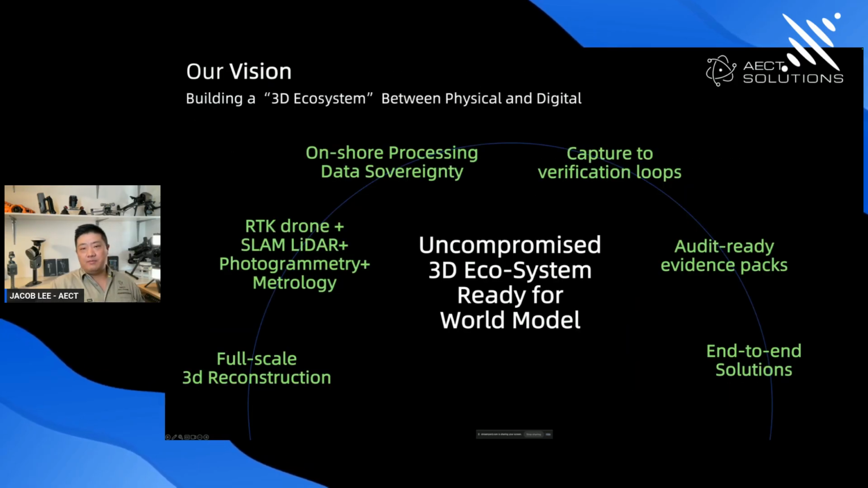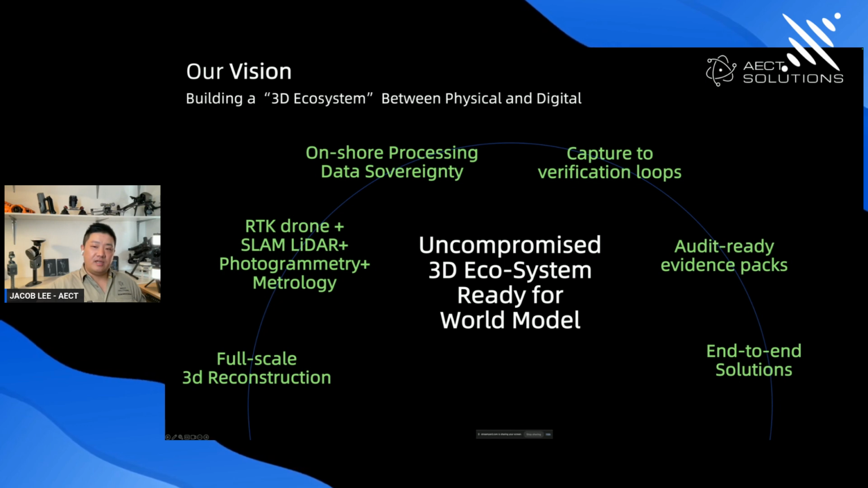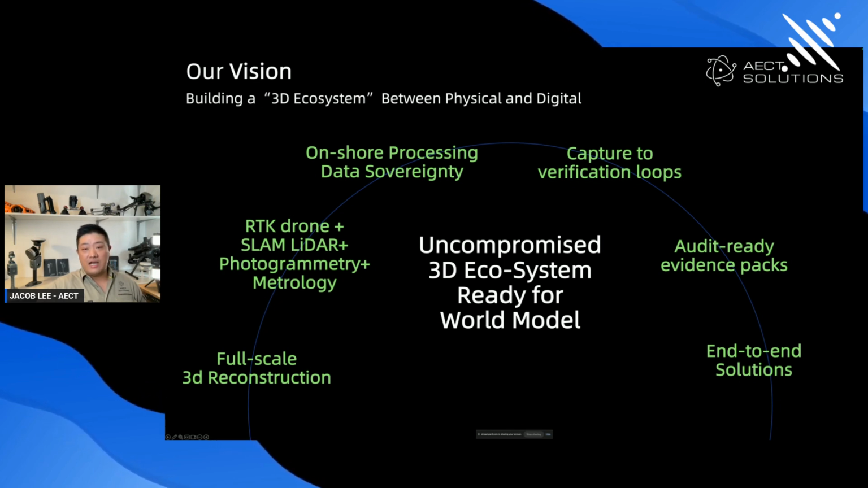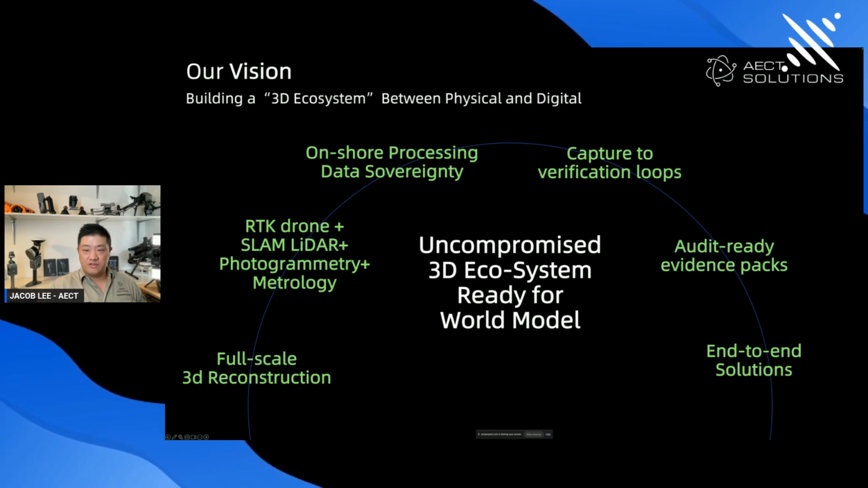Our vision is very simple: to build a bridge between the physical and digital world, ready for the world model. Practically speaking, it means a same-day delivery and verification loop, an audit-ready evidence pack, and also onshore data processing, which is very important for some of our clients. We use RTK drones, SLAM LiDAR, and photogrammetry methodology scanning systems, fused into one workflow. We aim to deliver those results in hours, not days, not weeks.